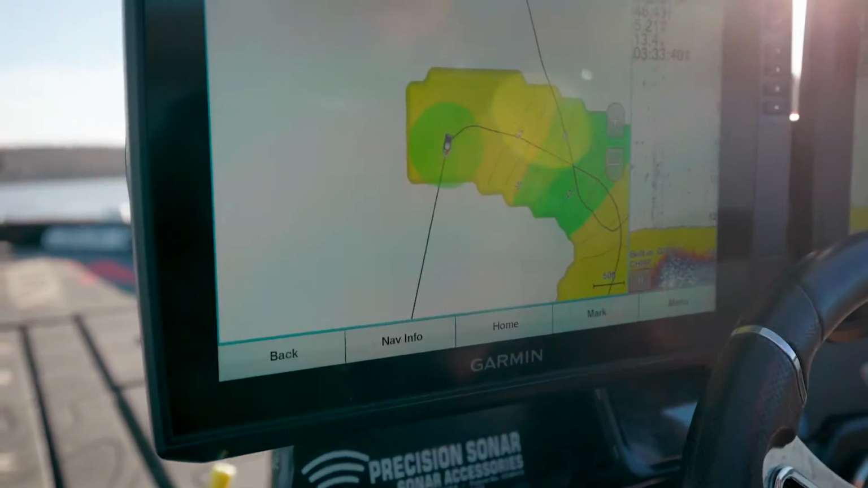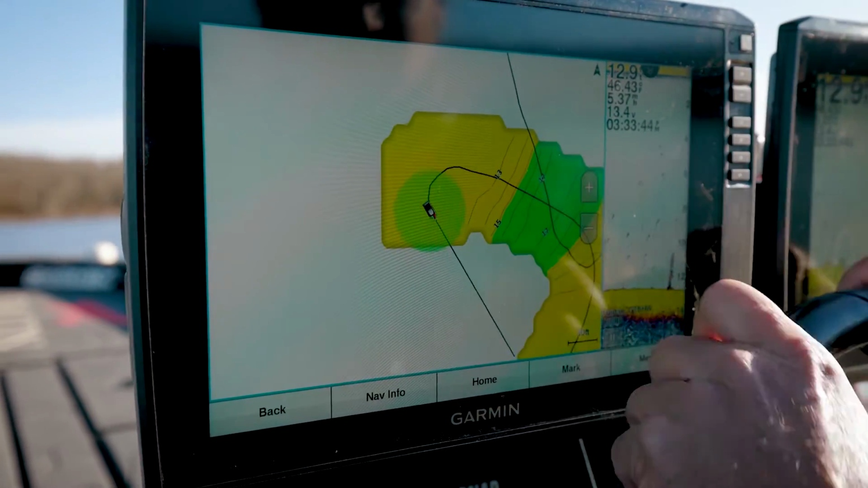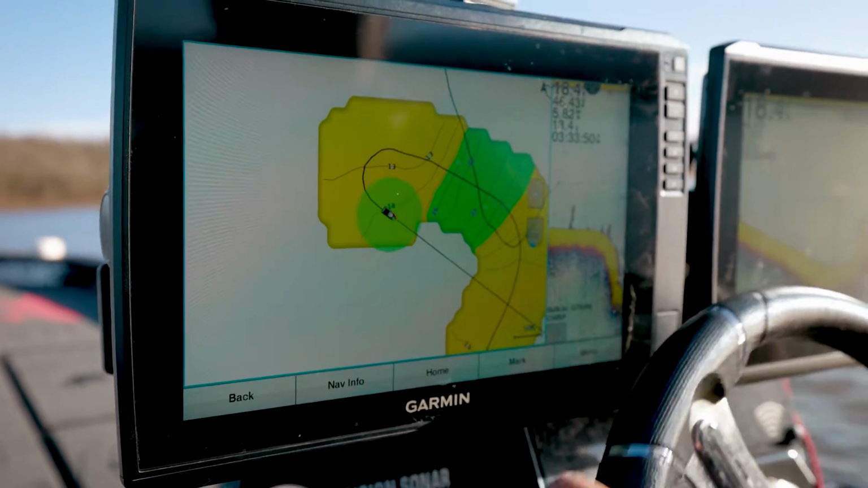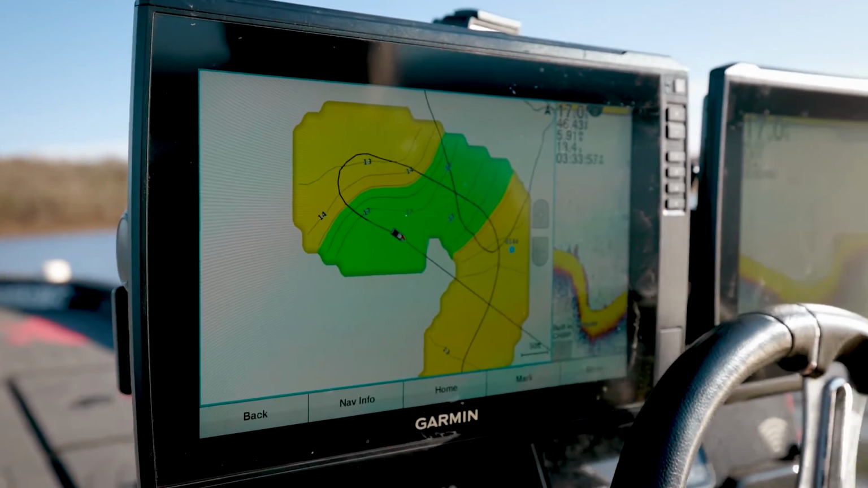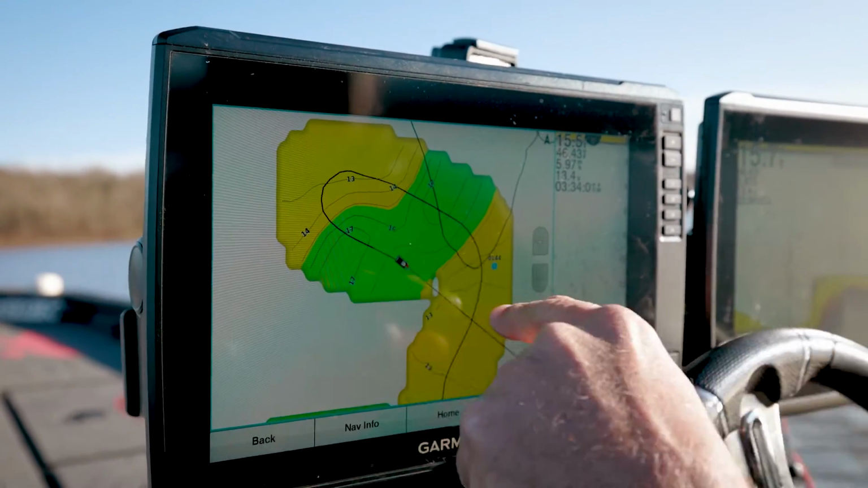Once you turn and start going back through it, that's when you get some really good contour. It'll change because of the ditches. You can see right here we have a ditch, and that's exactly what it's drawing, the ditch.